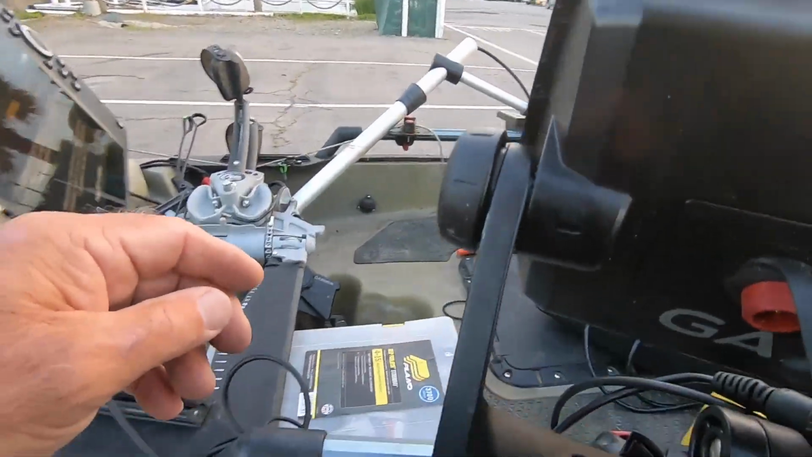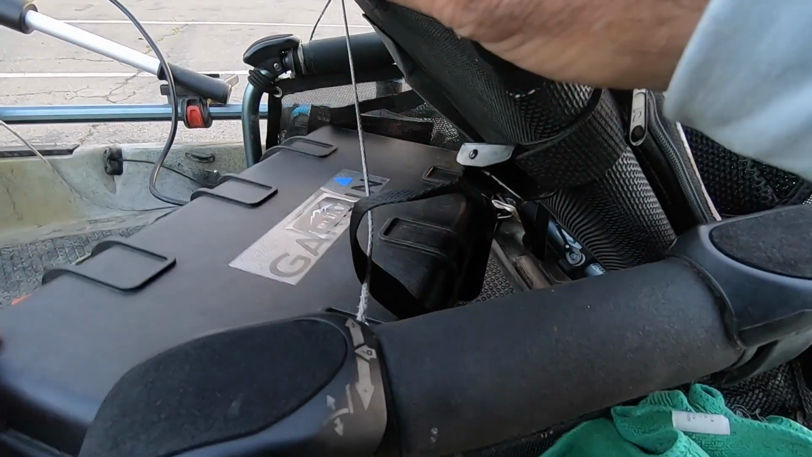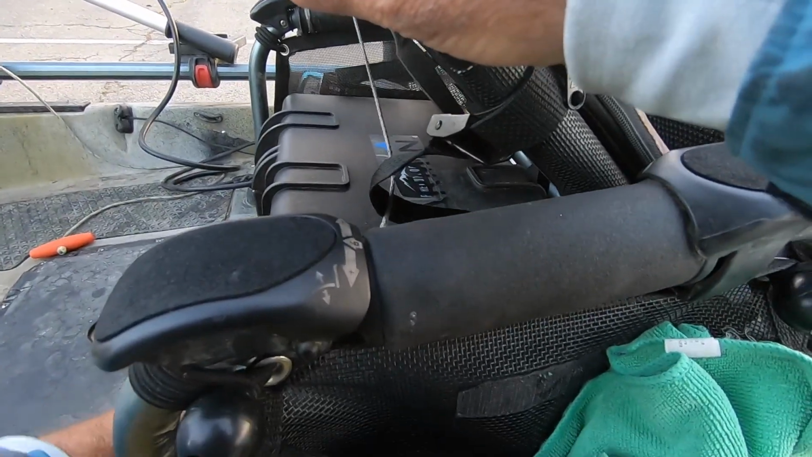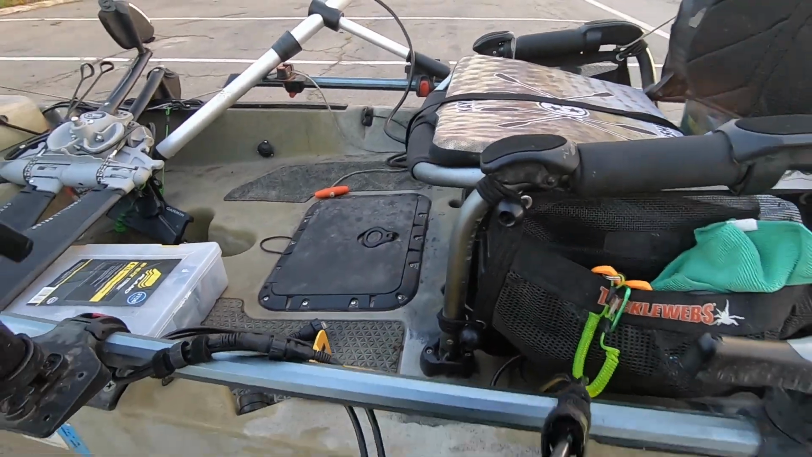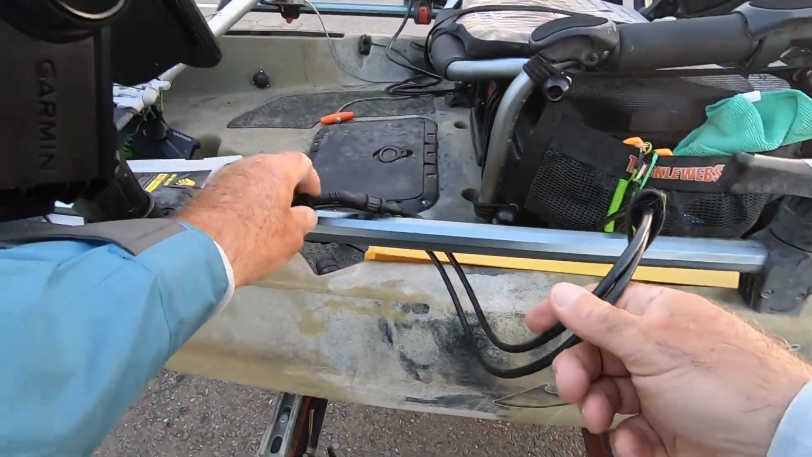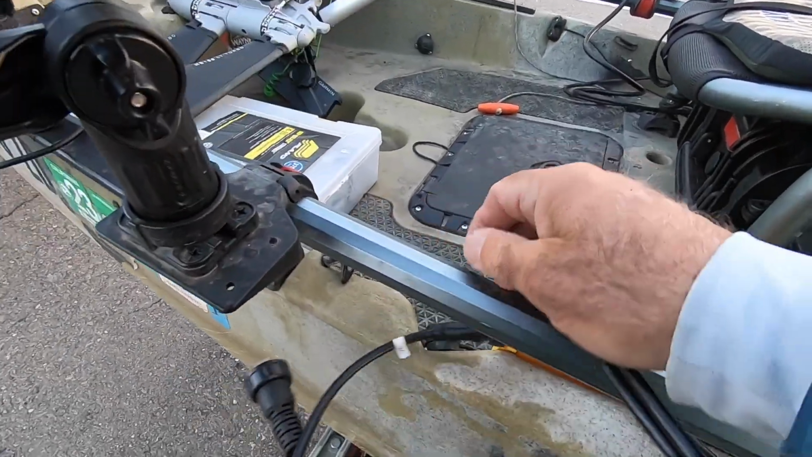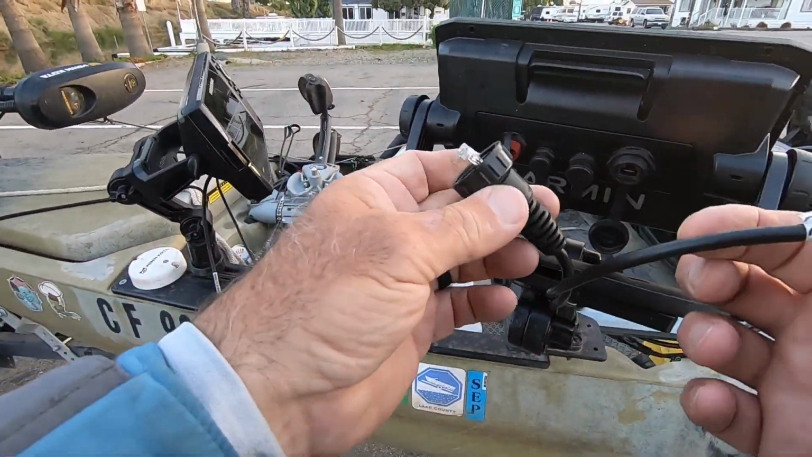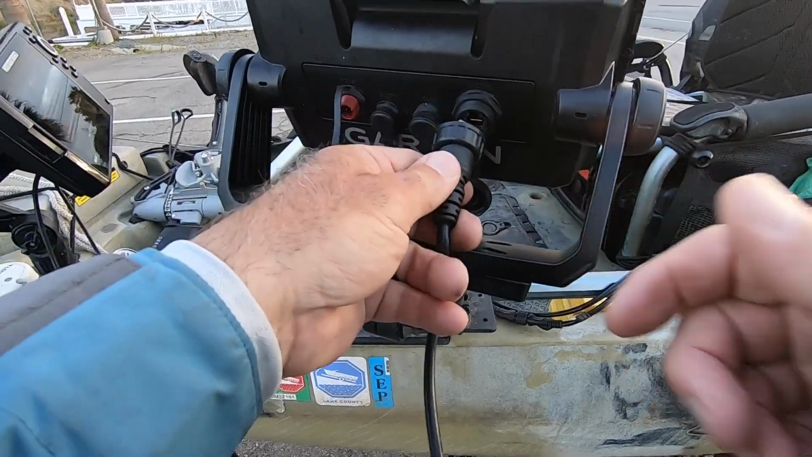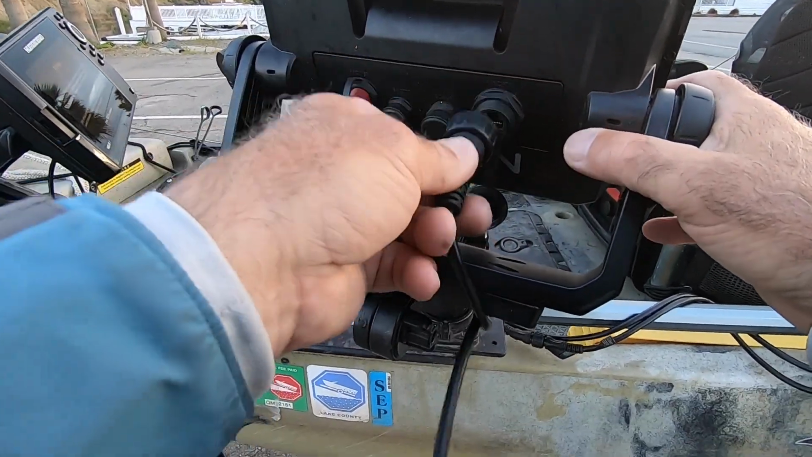Go around it a couple of times, and the wires through here, you just slip this in under the seat and make sure the wires aren't bound up too much, and then basically don't leave too much slop, because as you know, fishing line has a tendency to want to be caught wherever the heck it is, and then just put it into the back of the graph.